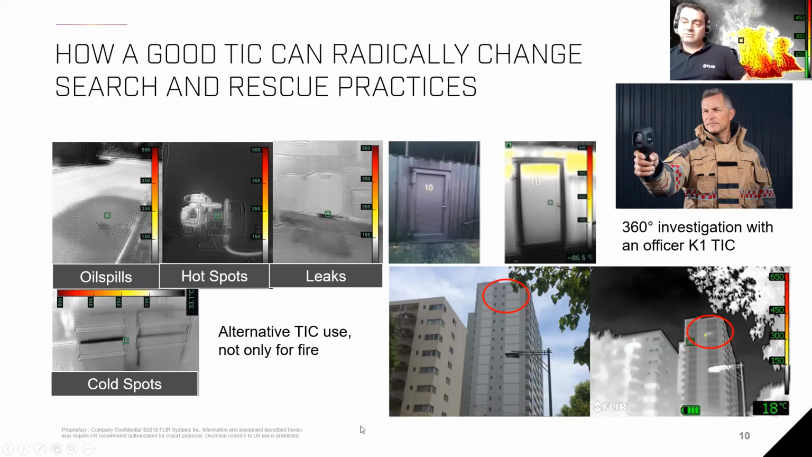Decompressing gas is an example, where we have cracks in pipes or in cylinders. That's something you can also detect with a thermal imaging camera, and that can help you make a really qualified decision as an officer there.